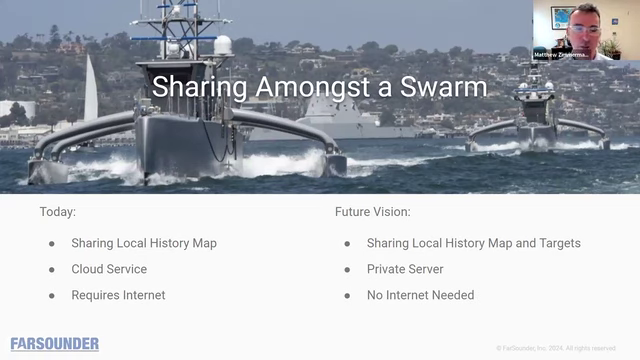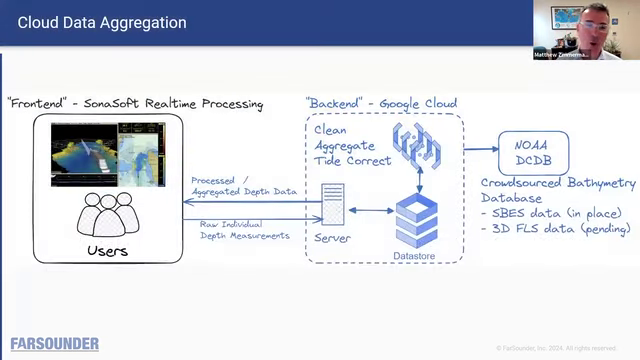In this case, we envision migrating our current capabilities in the public cloud domain to a private server that could be running inside a private network operating by that swarm force. Again, how we do that is pretty straightforward. It's essentially a service, or set of services that we run in the cloud. Right now, we're using the Google platform. However, it's fairly platform agnostic, and we could migrate to other platforms.